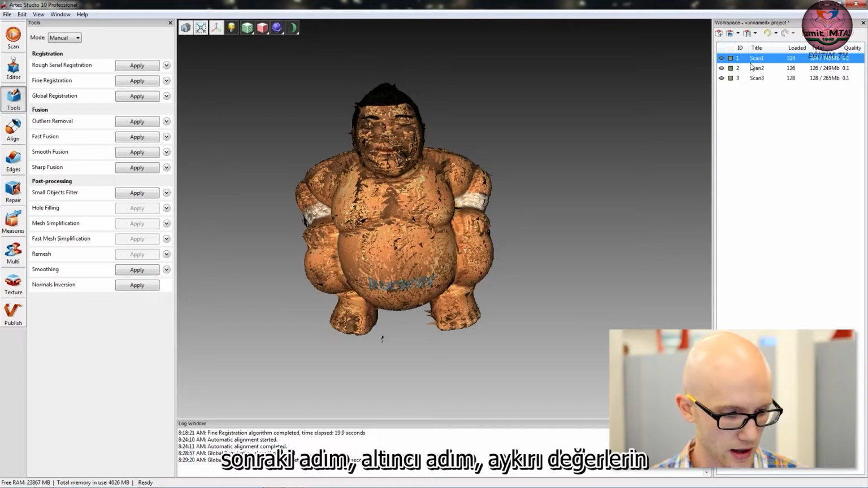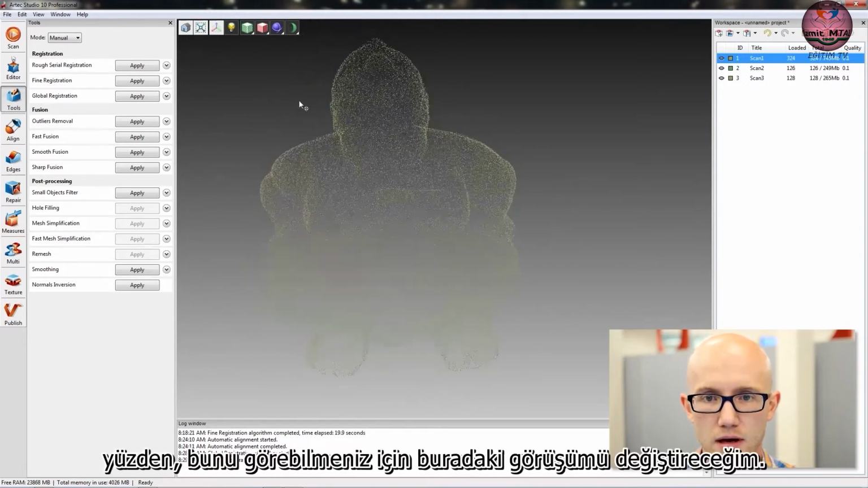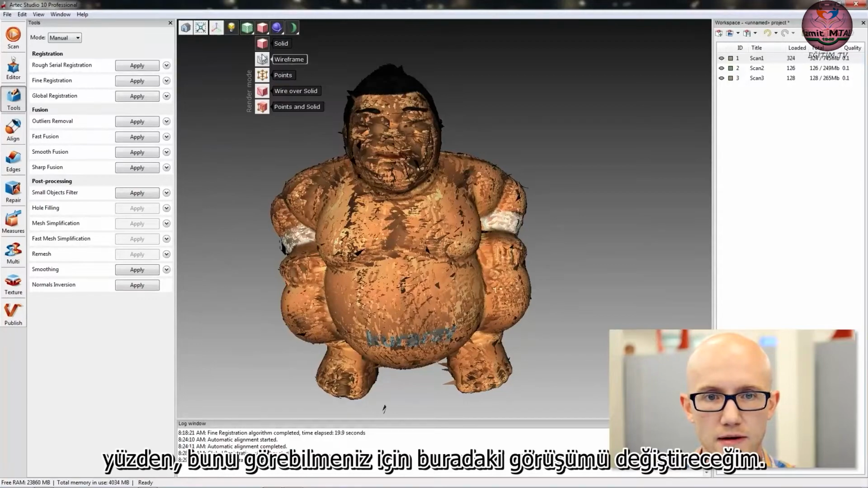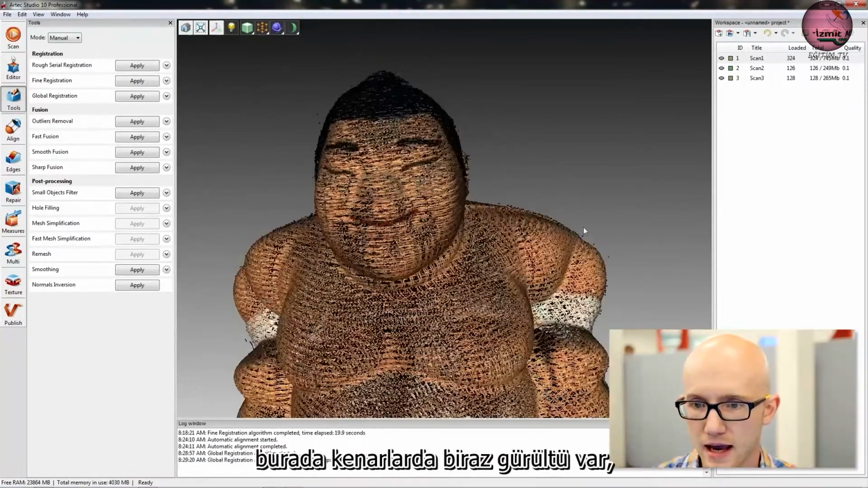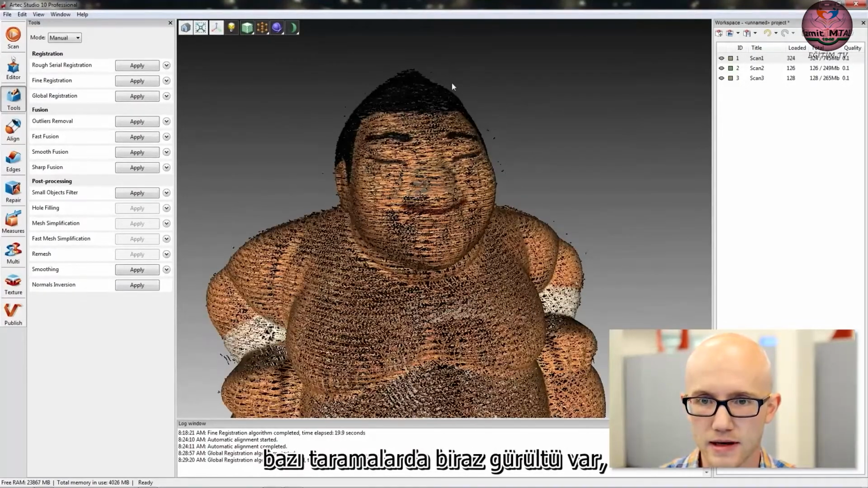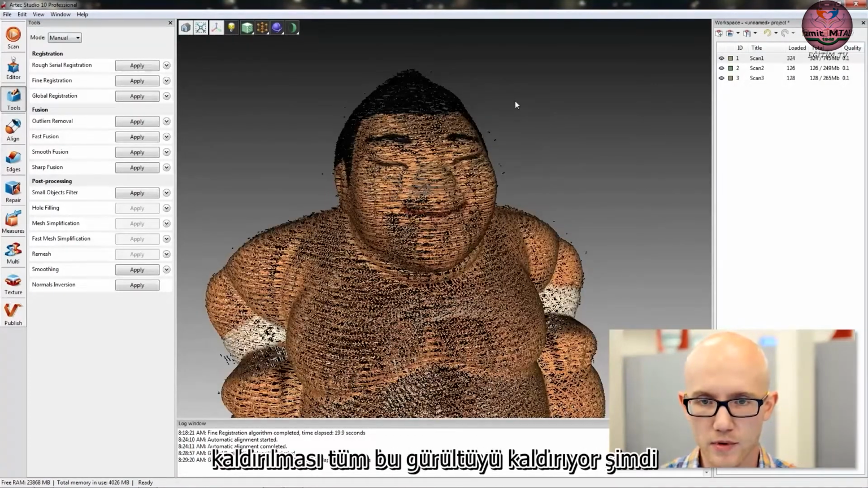Step 6 is outlier removal. I'm going to change my view here so you can see this. I'm going to change my view to a point view. If you look at my scan, I do have some noise here around the edge. It's really not that bad, but there is some noise. On some scans, it could be worse than others. Outlier removal removes all of that noise.